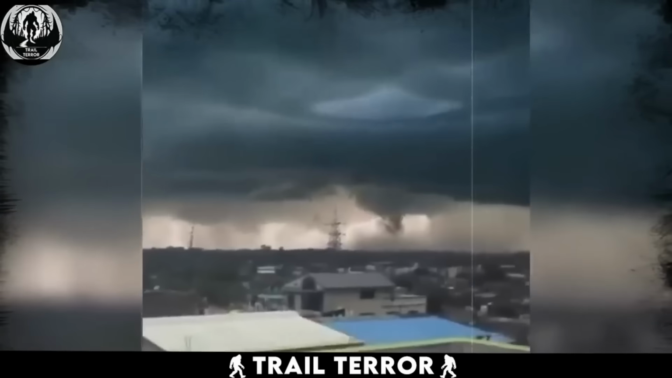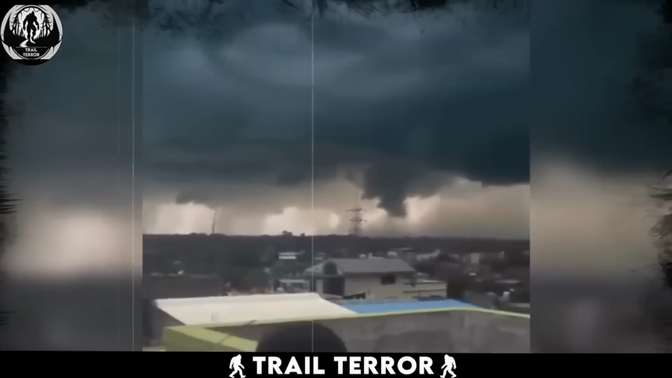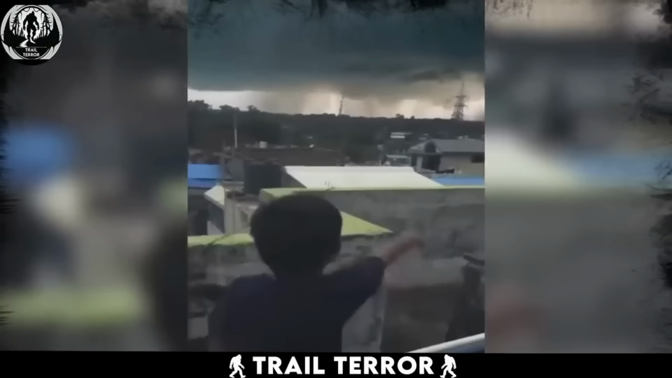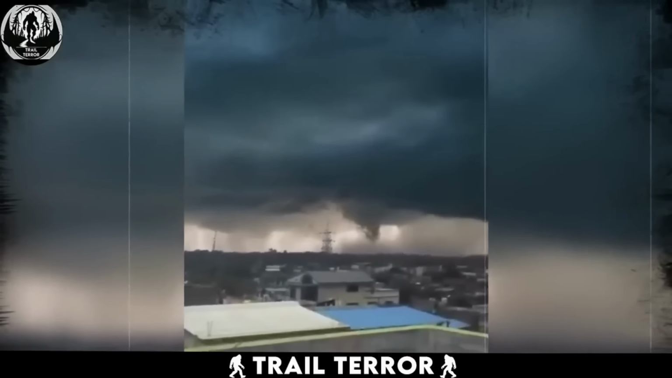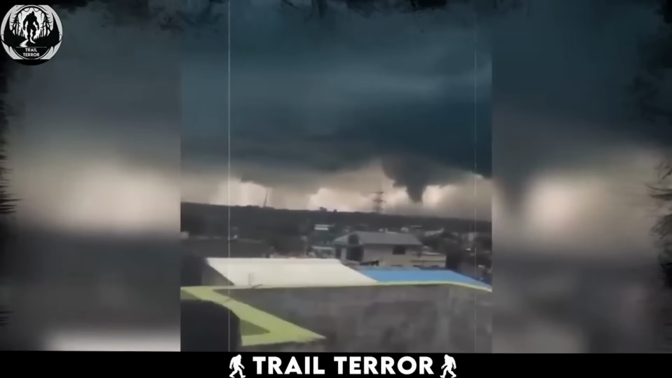Thunderstorms and rains can be soothing. However, things take a quick turn towards it being spooky, especially when something like this happens. During a storm, when dark clouds had covered the whole sky, some guys were capturing the moment on their camera when a weird symbol started appearing in the clouds.